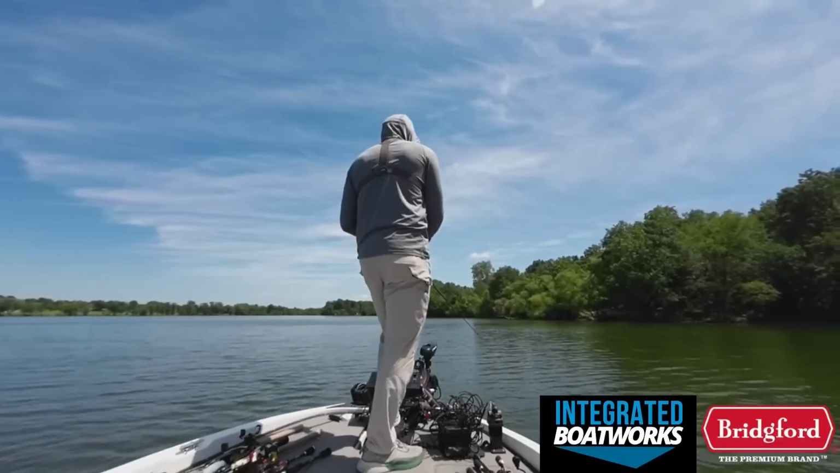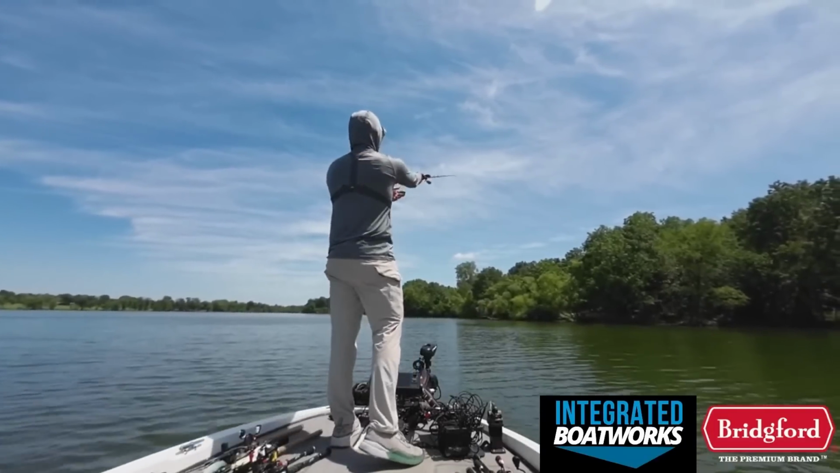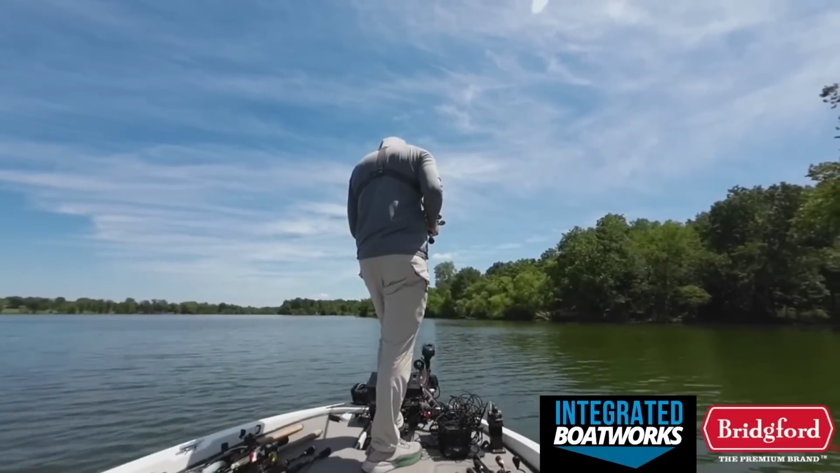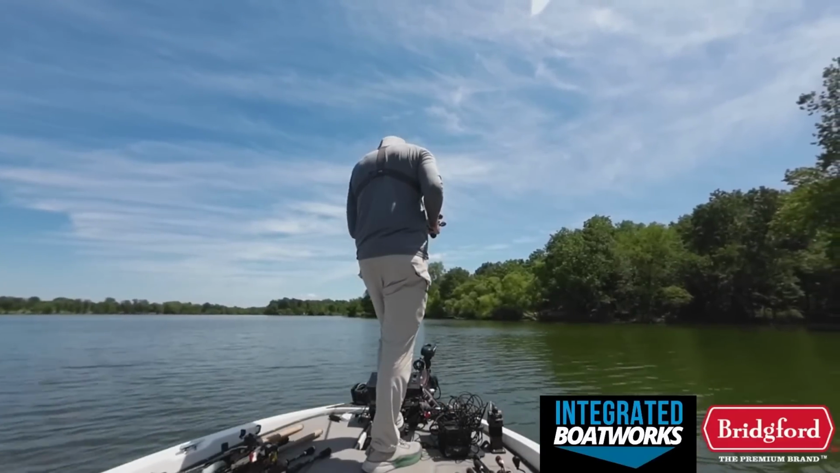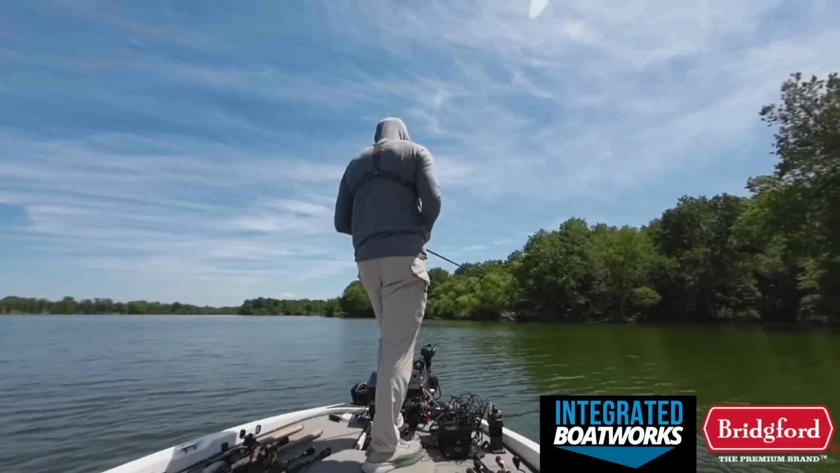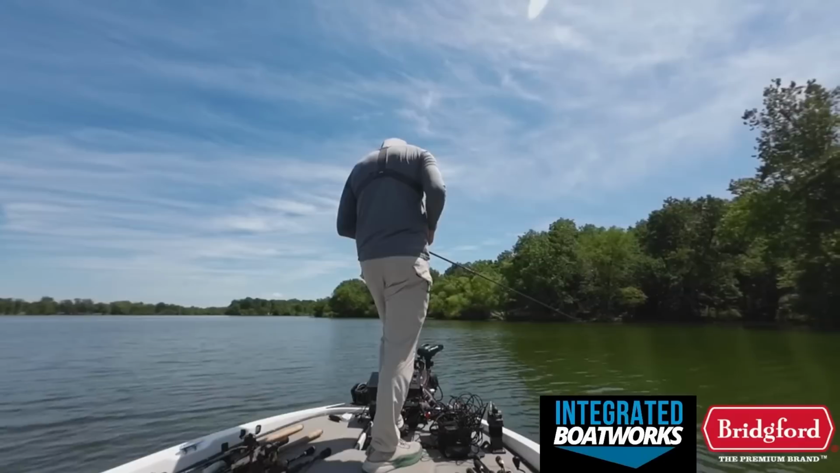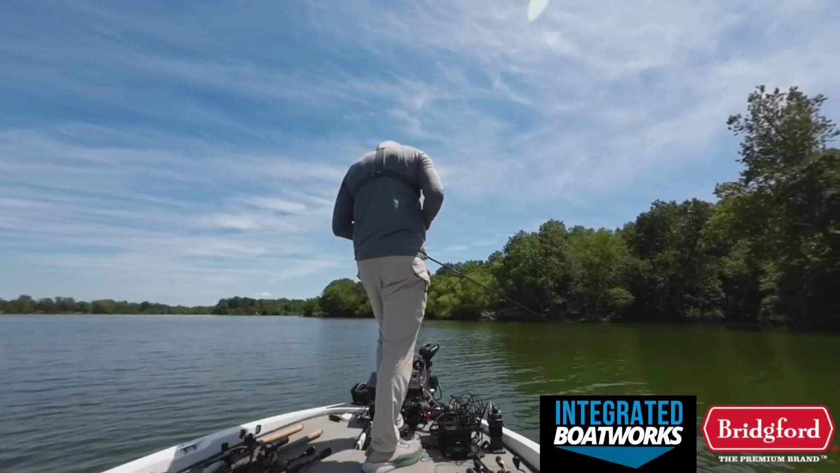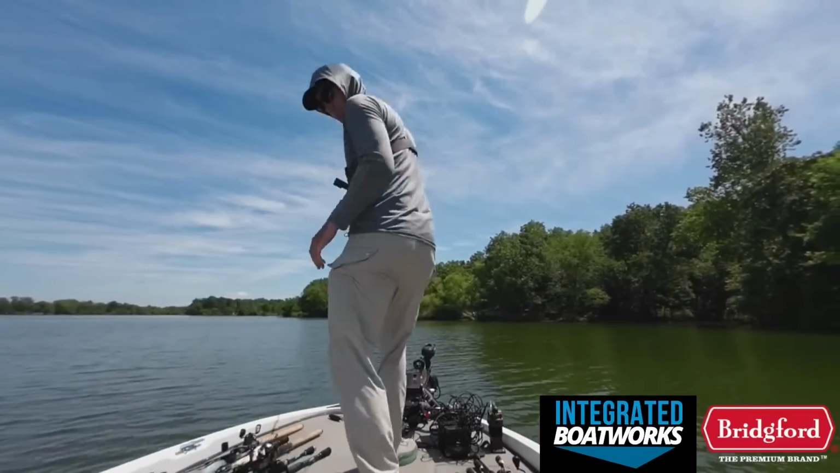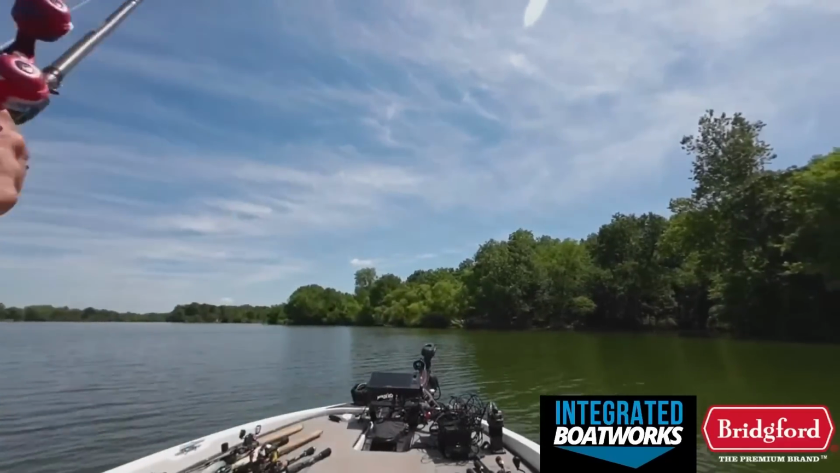Okay, one more cast on this pile. And there's a pile over here I haven't hit, looks like. Oh, need to switch to the Livescope view.